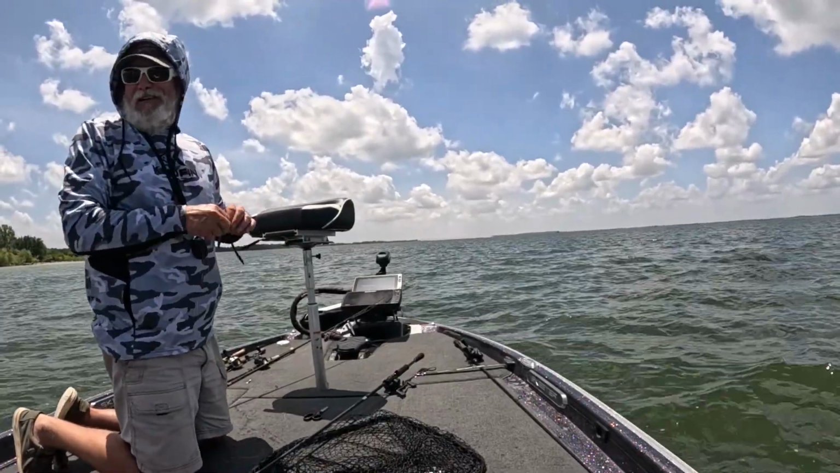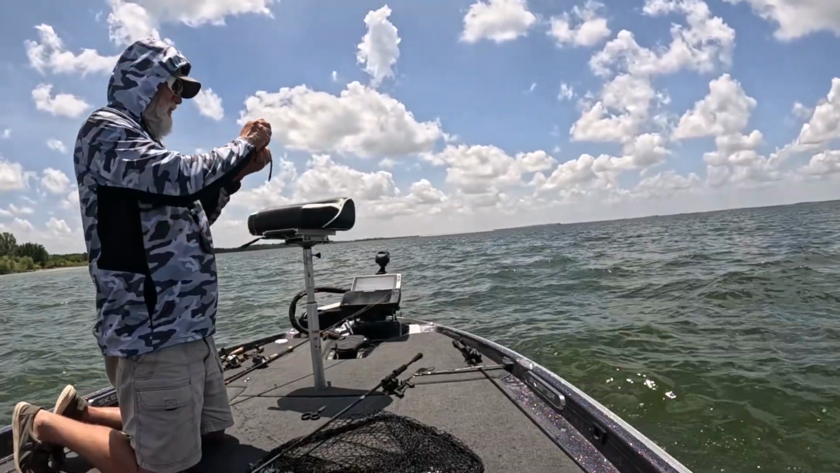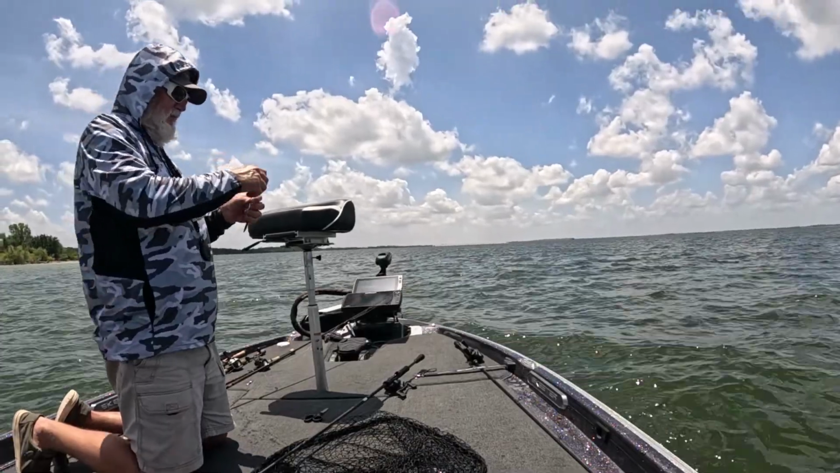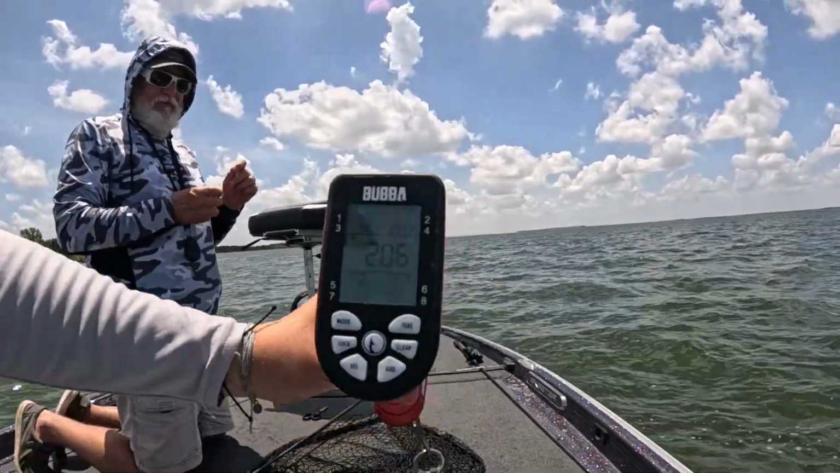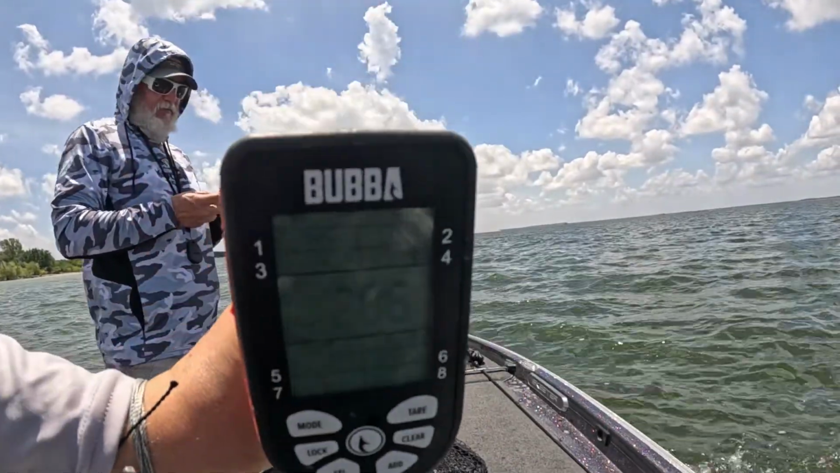Yes, sir. 2-pounder? Hold on. Yes, sir, man. Well, do it over the camera. Oh, there's 2.06. You can see that. Hold on. Yeah, you can see that. Ah, sweet.